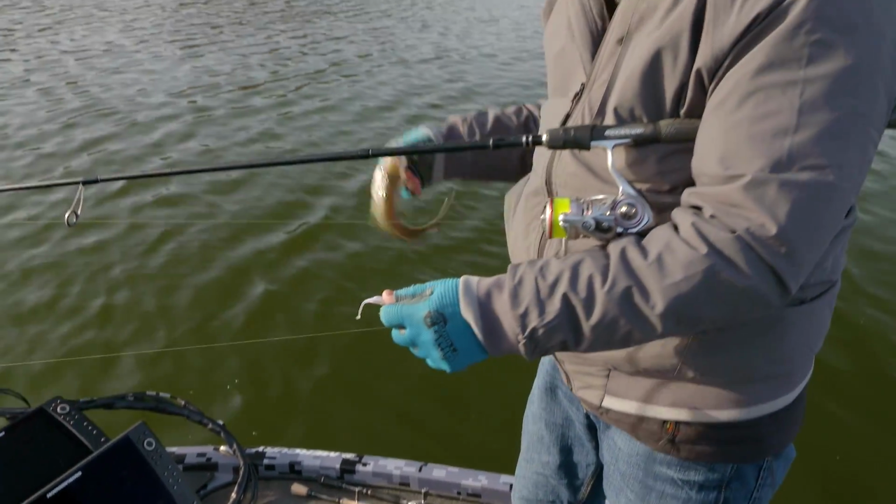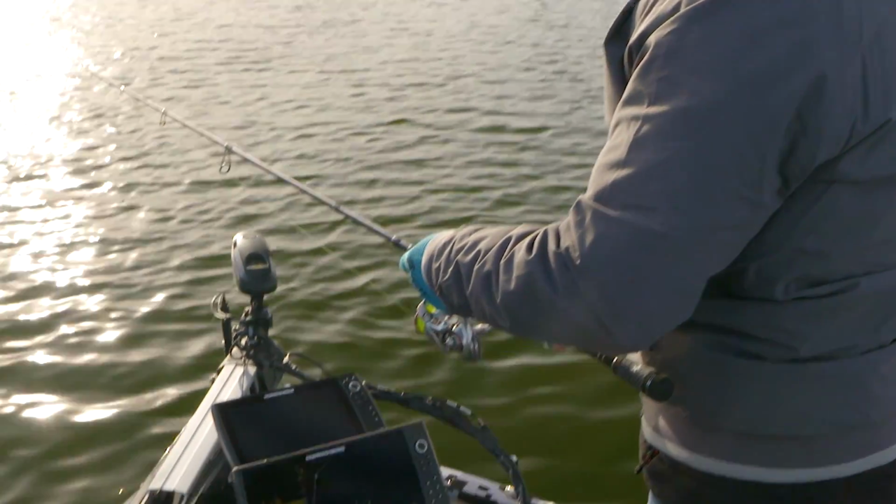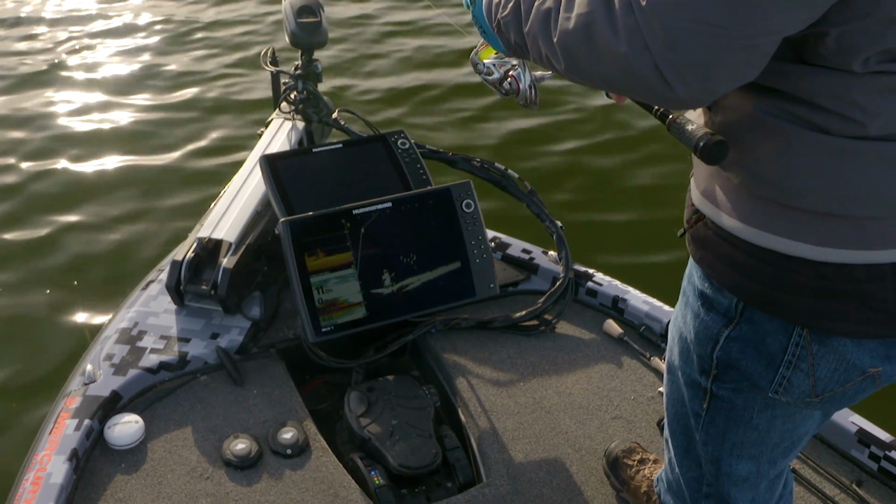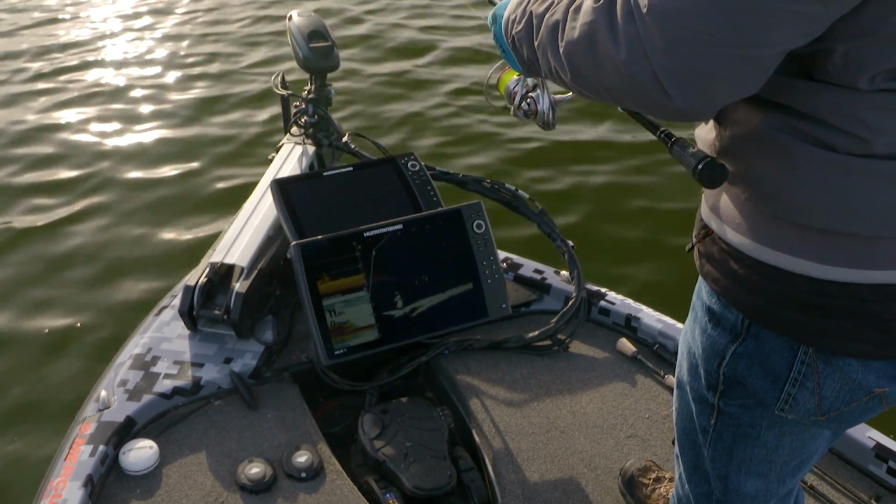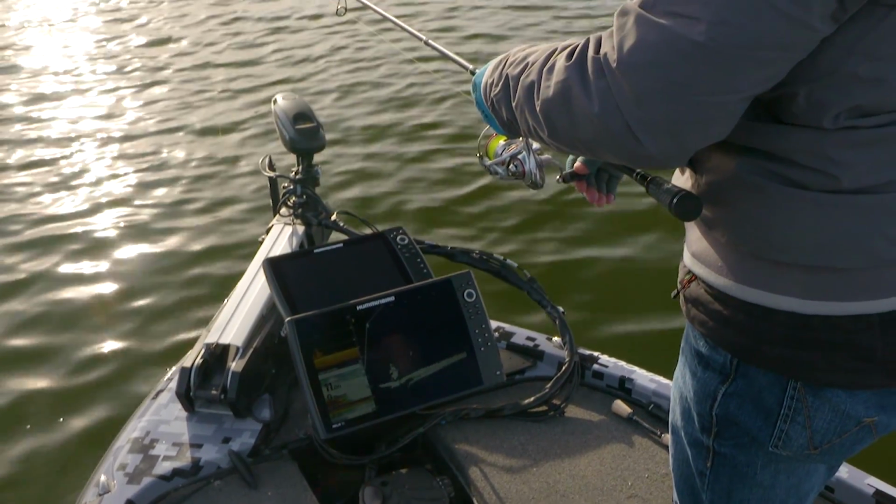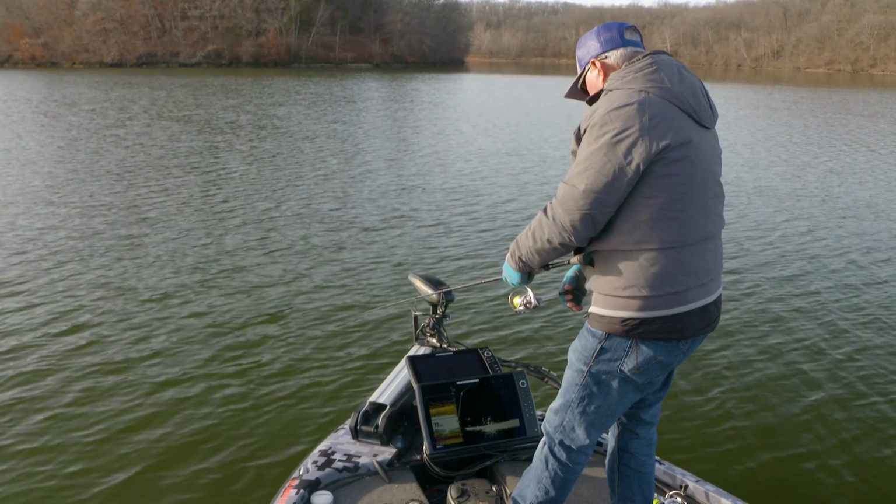We may have something going on now. There's my jig, just past him. I'm dropping it down within about a foot or so of him. Let's see now if there's any one of them guys wants to eat. Got him.